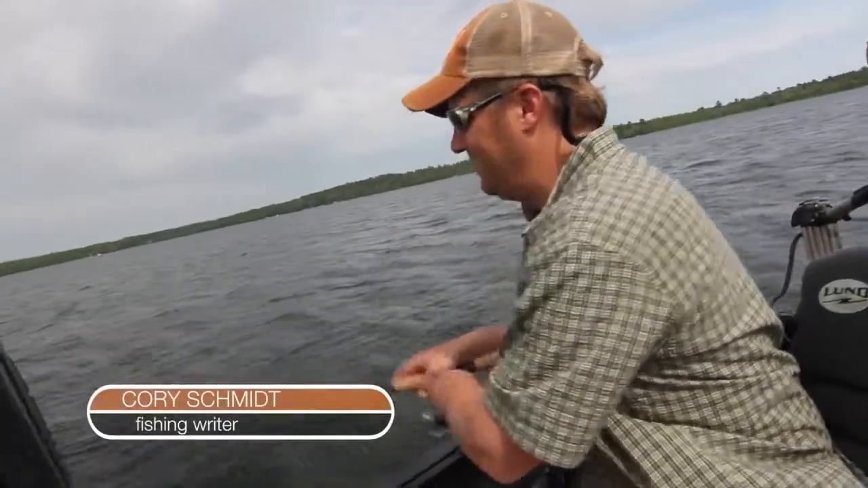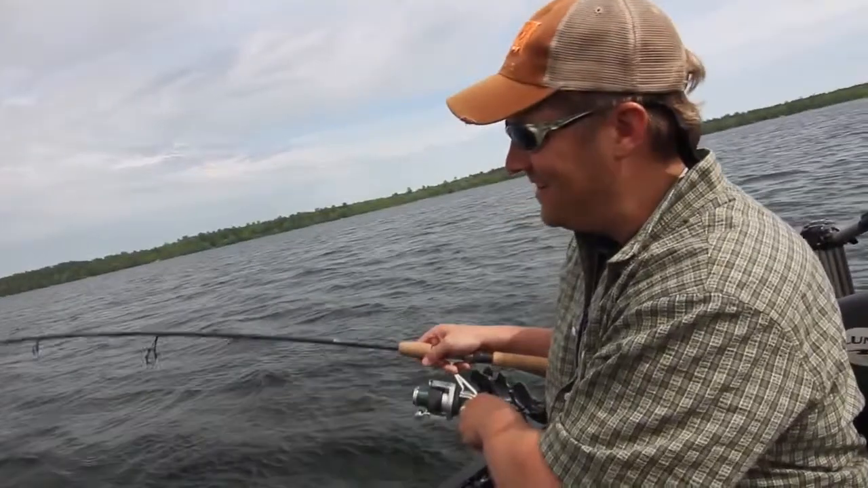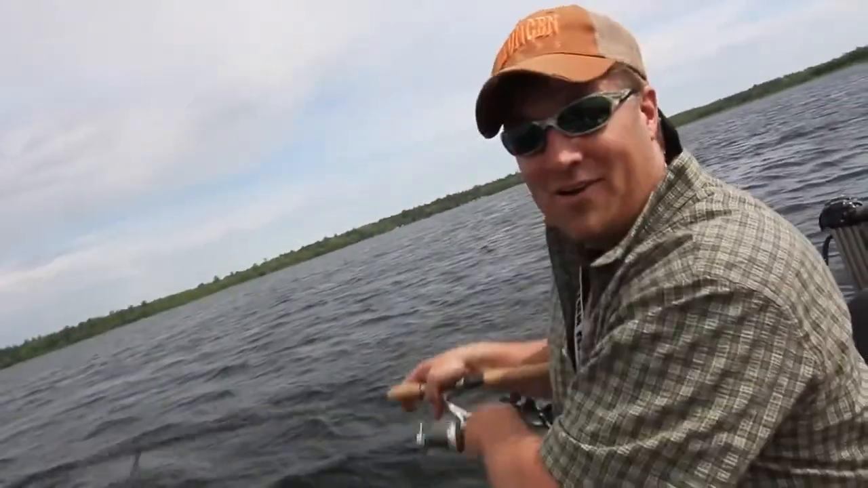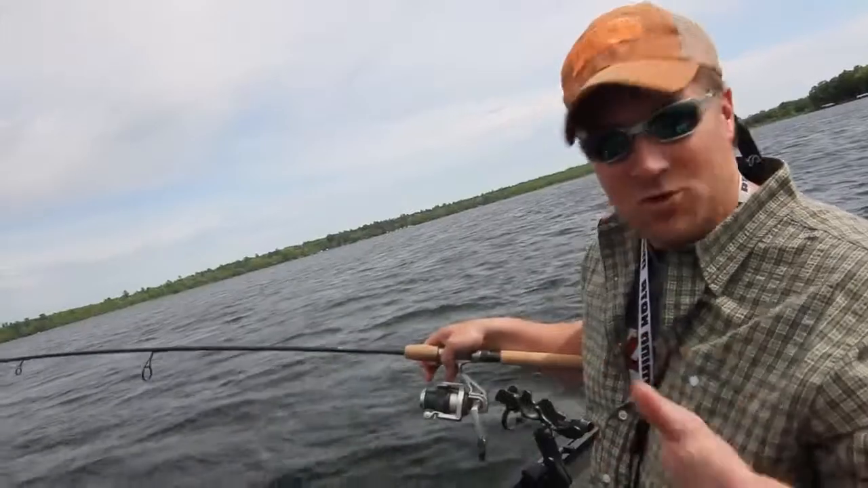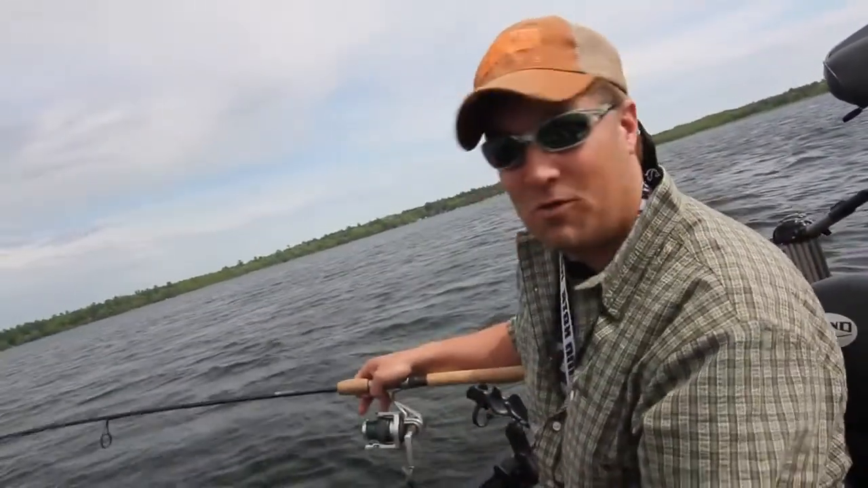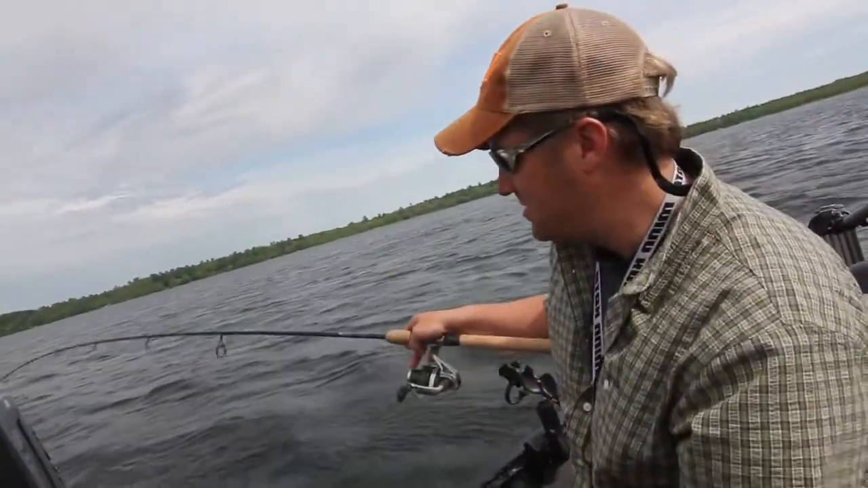There he is. Right where he was supposed to be. Wow, right on the 360. Man, we're out here checking out the new 360 imaging from Humminbird, doing some walleye fishing, and we're using it in conjunction with Spot Lock, and we'll show you some really cool stuff on how we're finding and staying on these fish. And we saw this guy right on the 360.